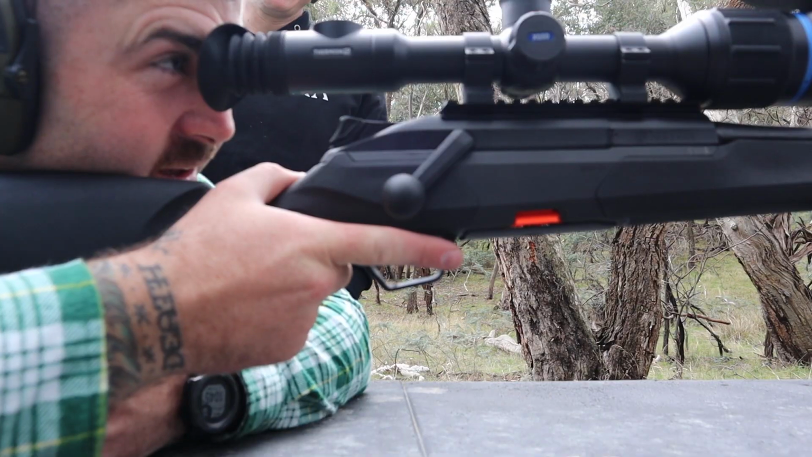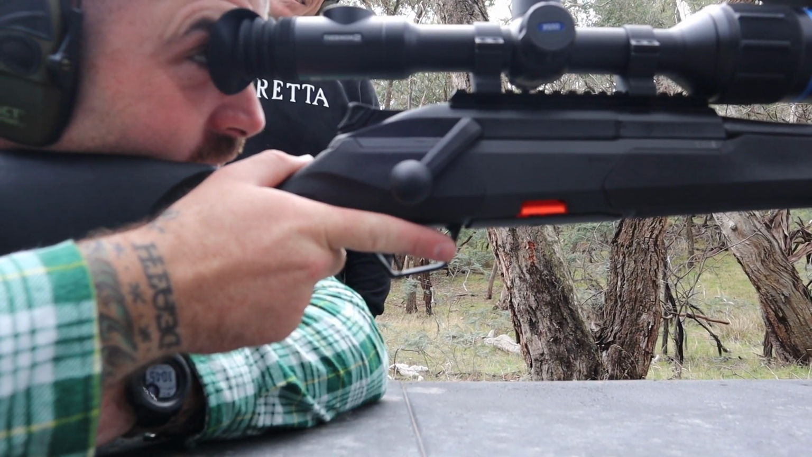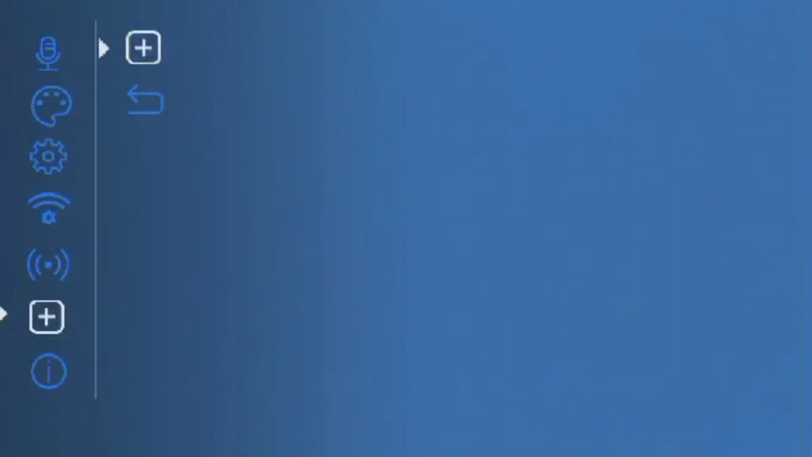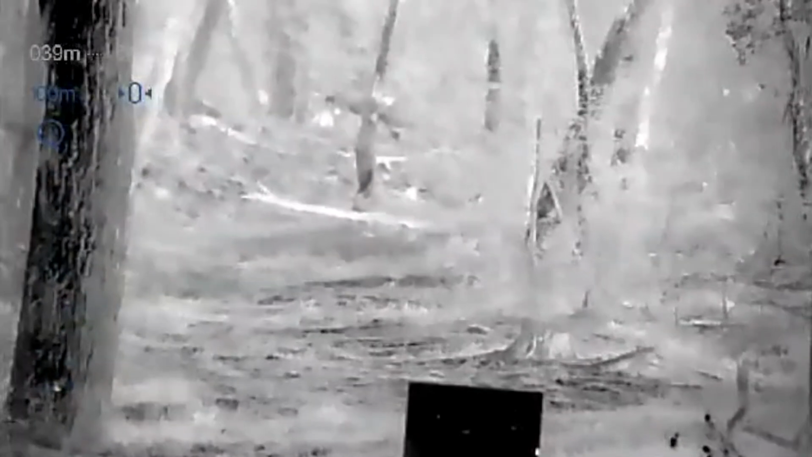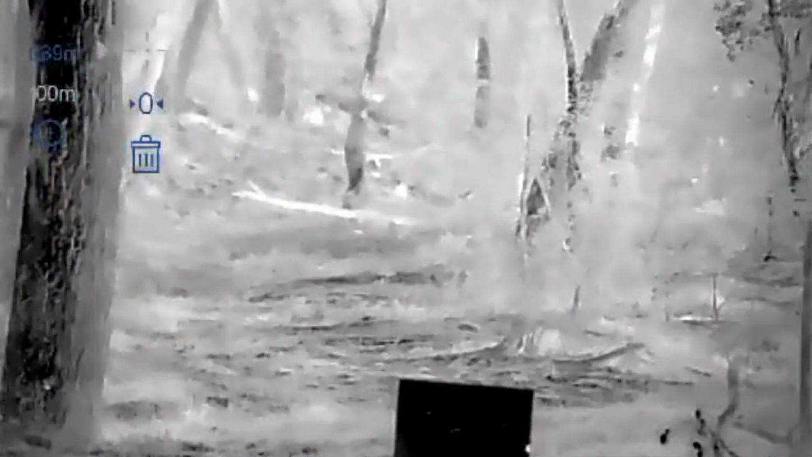And I'm going to give you a really in-depth look on how to use the bloody thing, because I don't really know how to use the bloody thing, but you know, I'll touch on my thoughts on it so far. The user manual is fucking useless. It tells you a couple of the button names, and that's about it. It doesn't tell you how to access the menus. It doesn't tell you how to zero the weapon. It doesn't tell you anything like that.